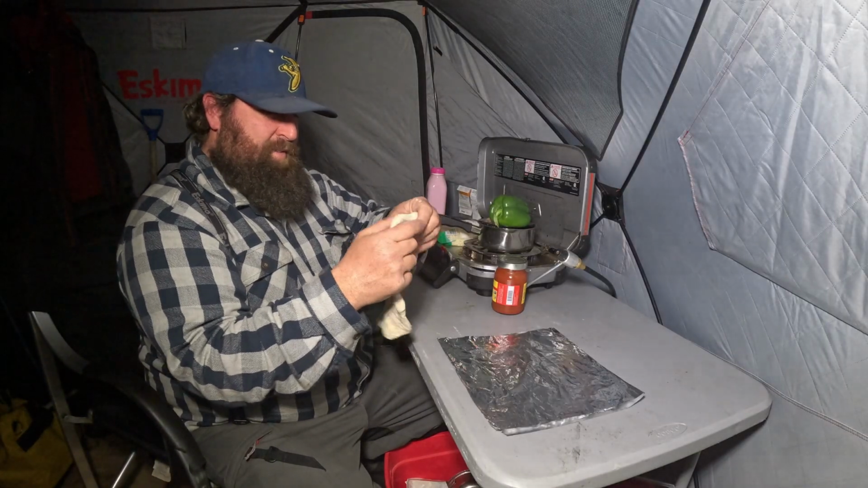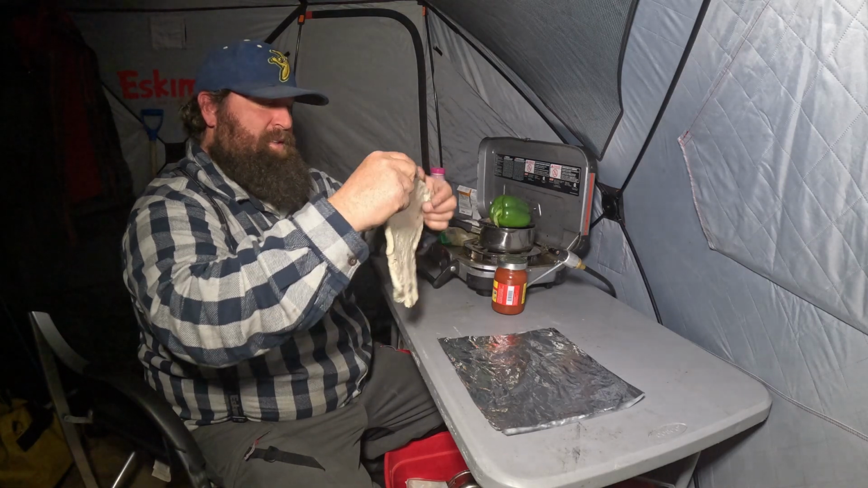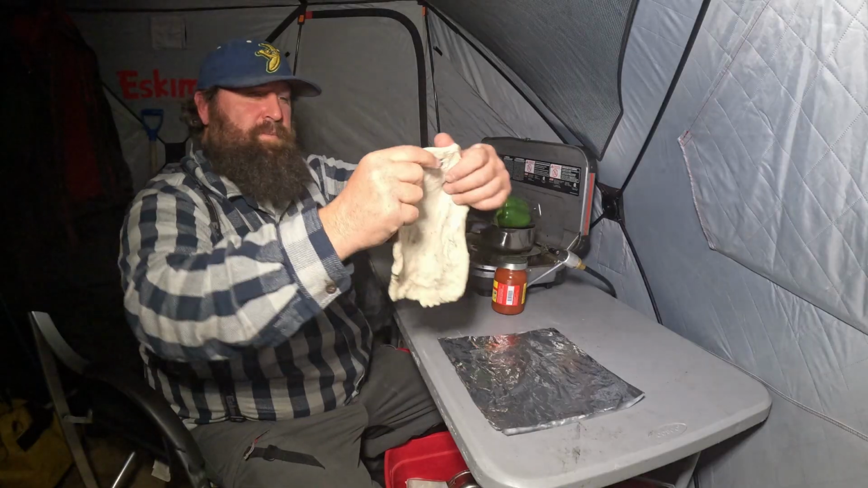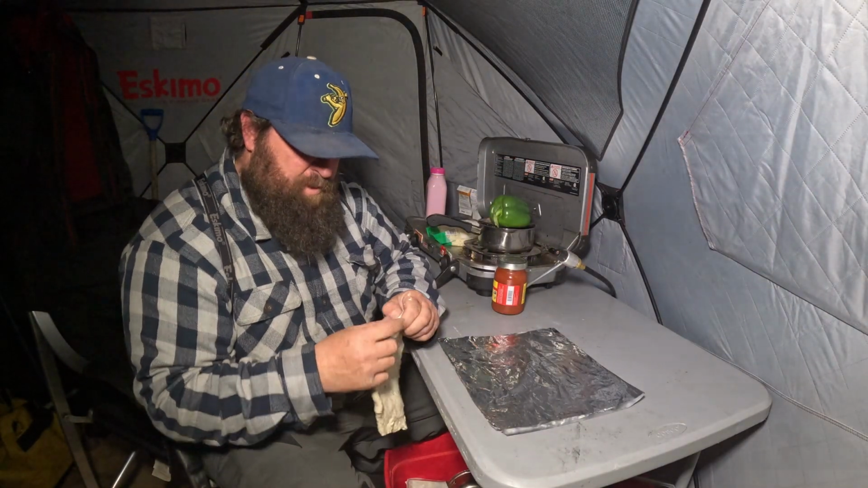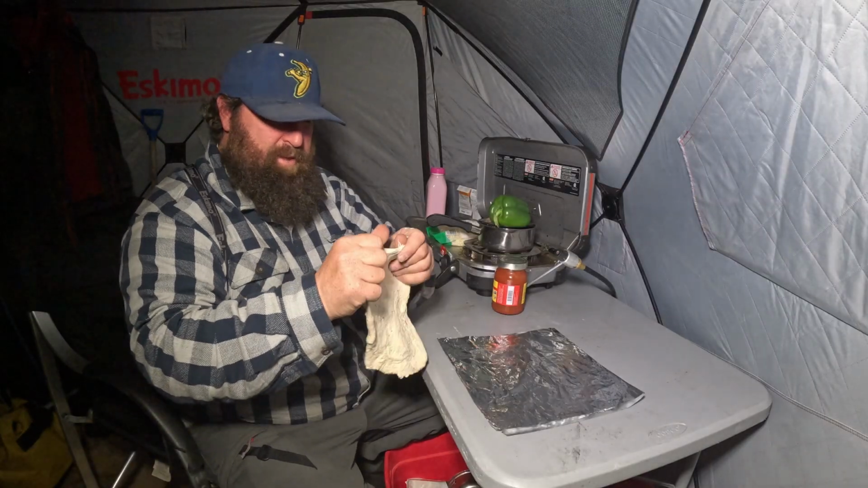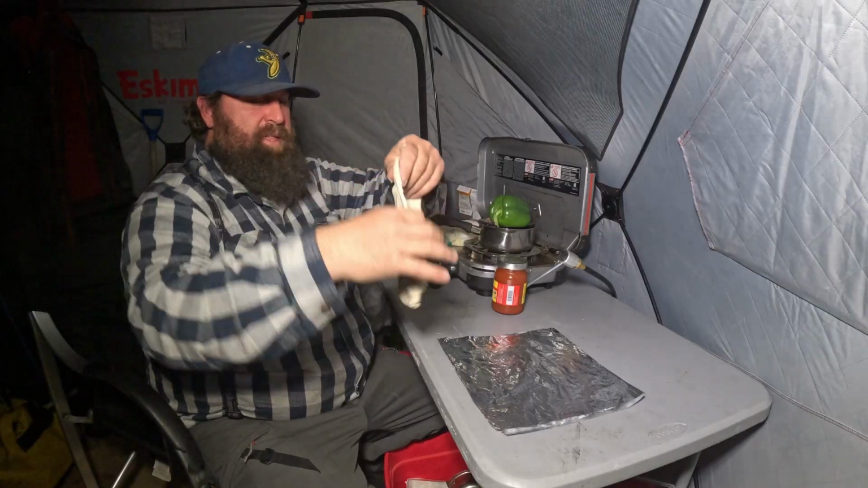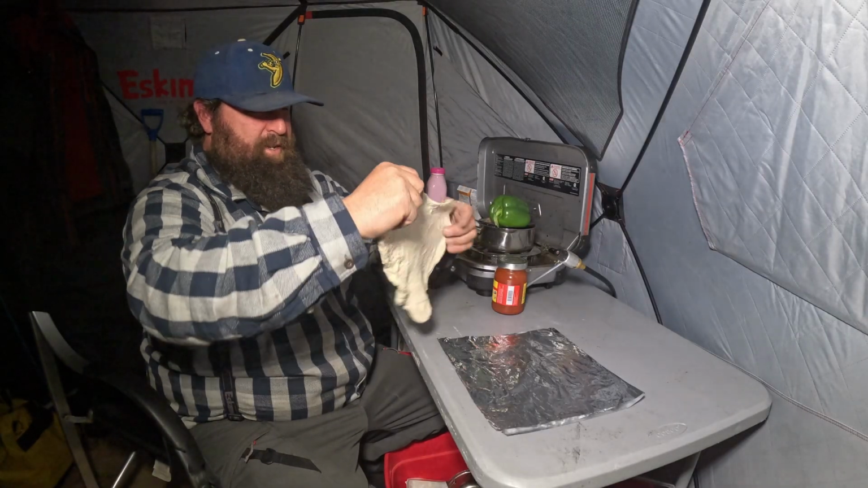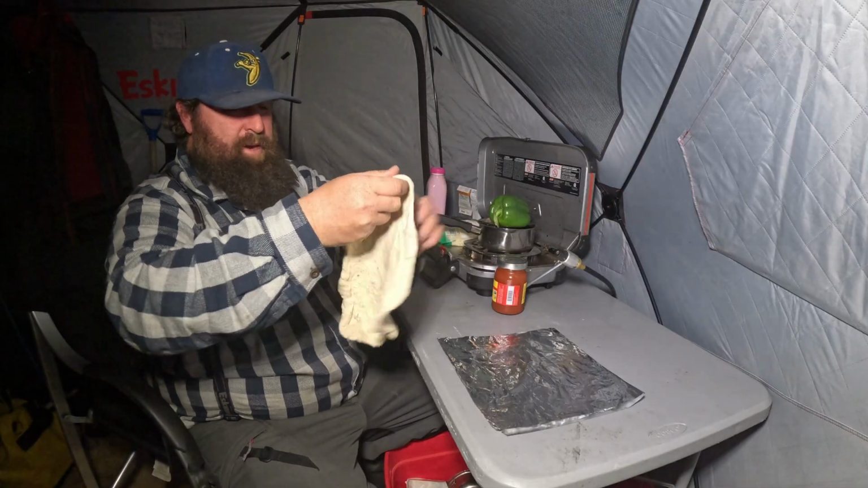Just kind of work it evenly from the inside out. If you get a hole, you can kind of repair it. Don't want holes. There's a hole in there. You don't want that hole, so I'm going to kind of fold it and repair it and roll it back on itself. This dough is a little bit of a pain in the neck to work with today for some reason. All right.